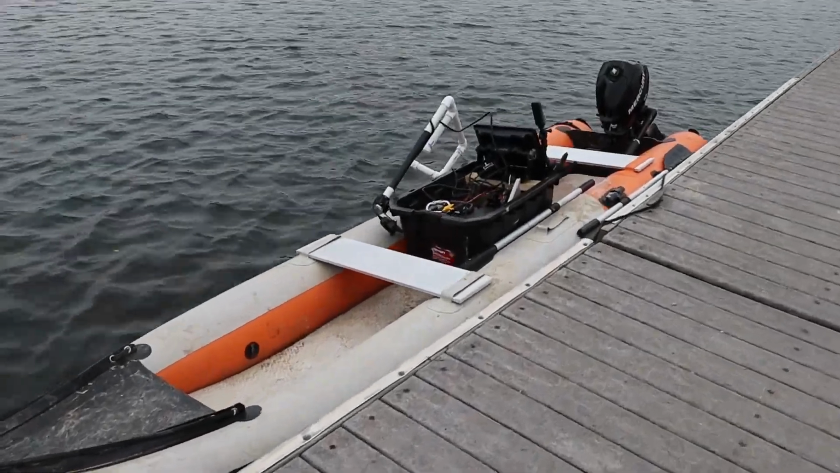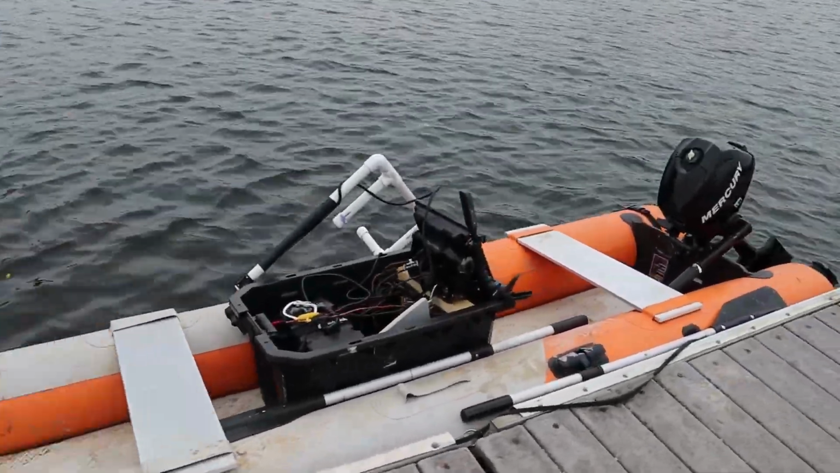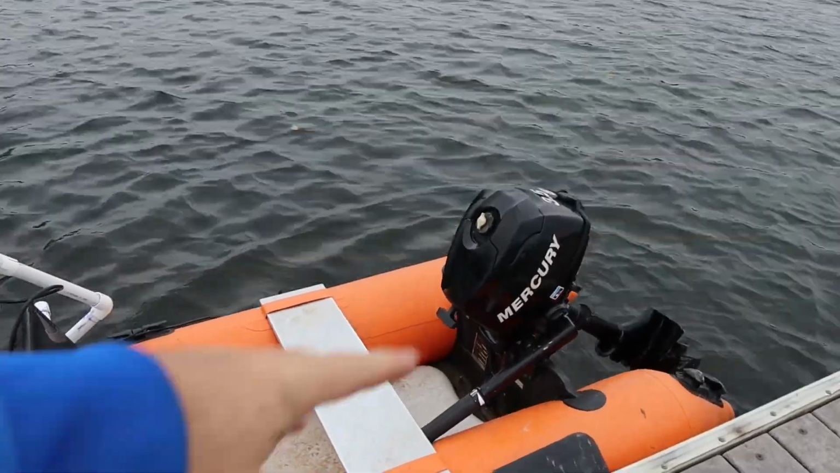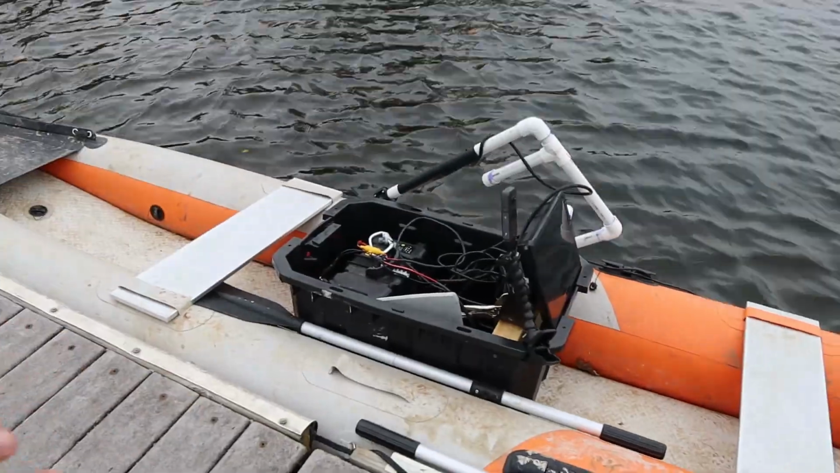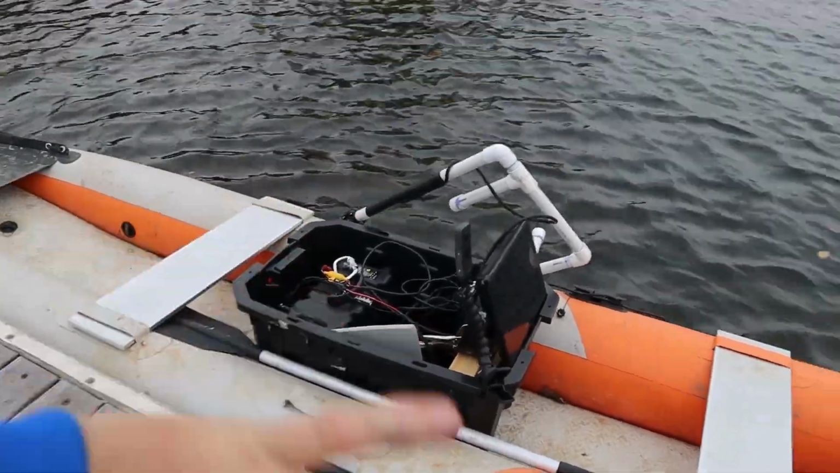So I got the Adventures with a Purpose boat all set up right here. I got the sonar running. I got my motor fixed up that you remember it might have been broken, but you'll see that later on. But I got it all fixed up. Everything's running. This is what I'm going to be using to find any cars out here in the river.